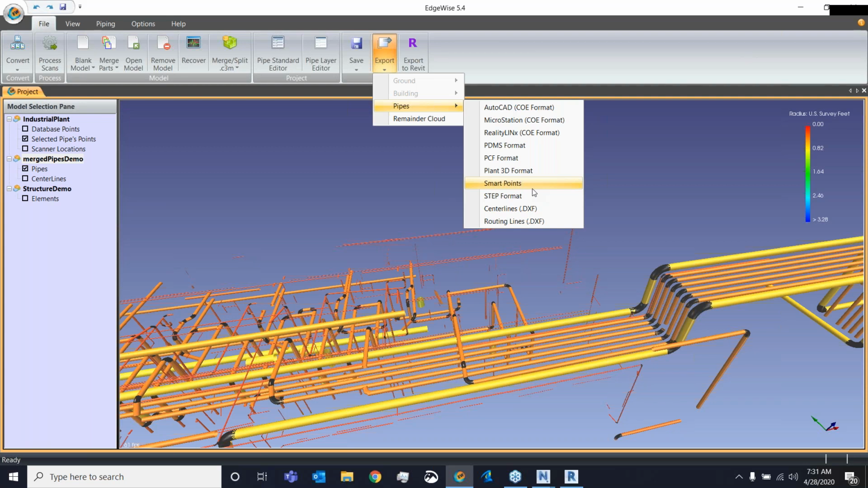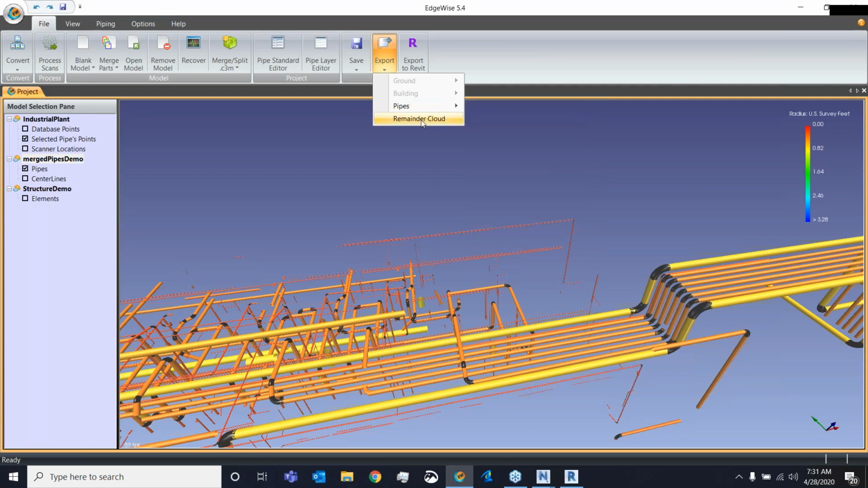That way, if there are things that Edgewise cannot do, for example some more custom equipment, I can isolate that data, bring it into my end application, and use it as a guideline for modeling instead of having to do it with the whole point cloud. We also have the opposite of that, called remainder cloud. Remainder cloud is where Edgewise knows the point cloud data associated with the modeled objects, so the remainder cloud is an export of all the remaining data, or everything that still needs to be modeled inside of our end application. And that is the piping side.